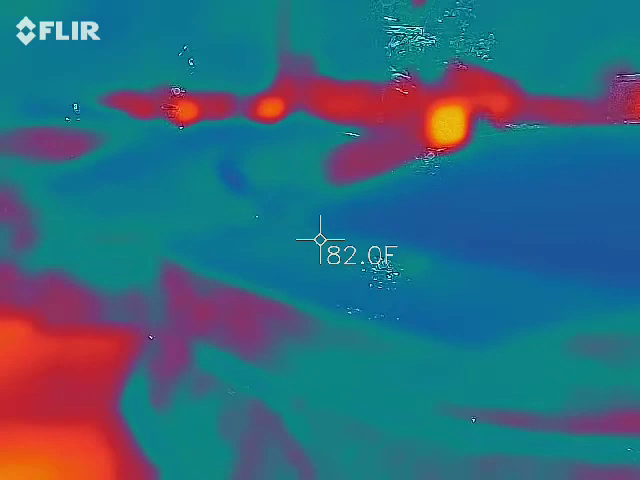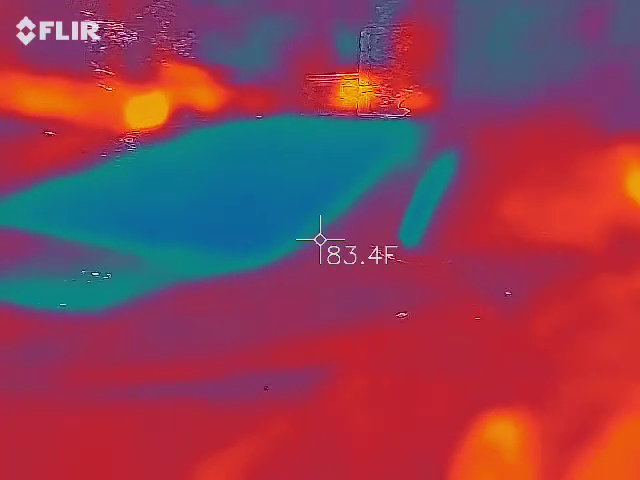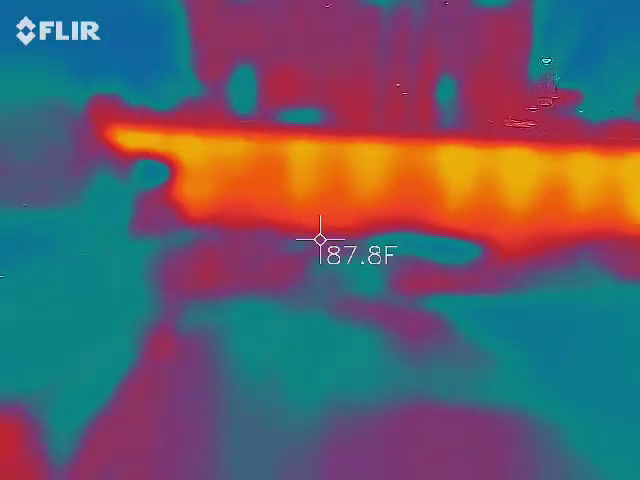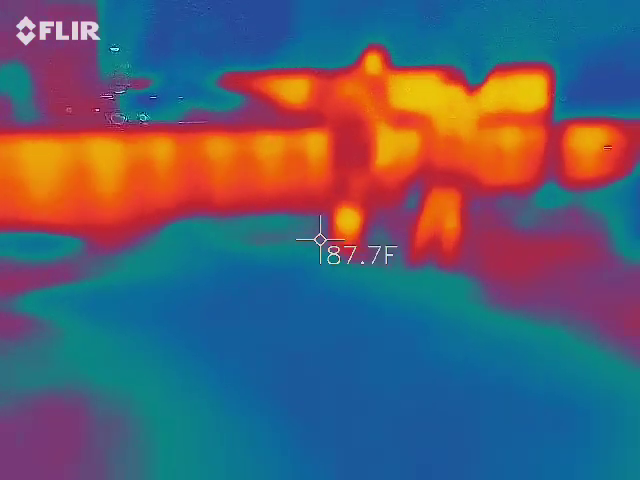All over. Actually, it's right here. Go ahead and hold it flat. Nope, flat. There you go. That's the way you need to be holding it.